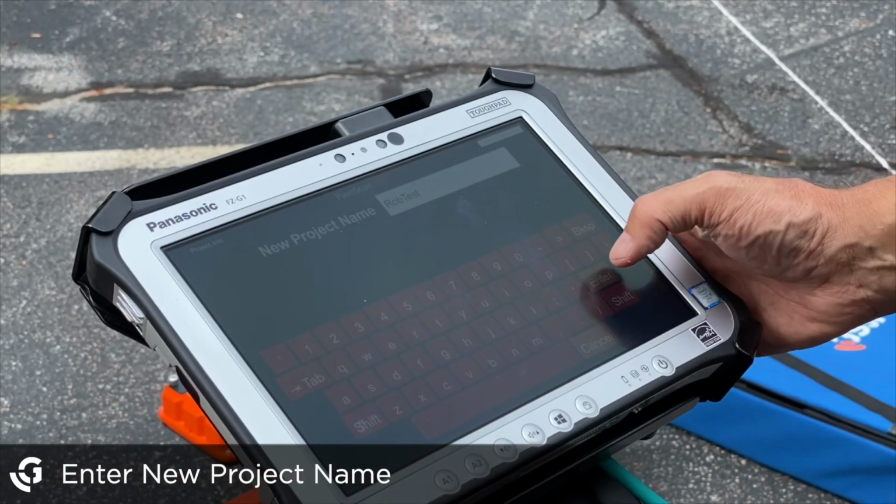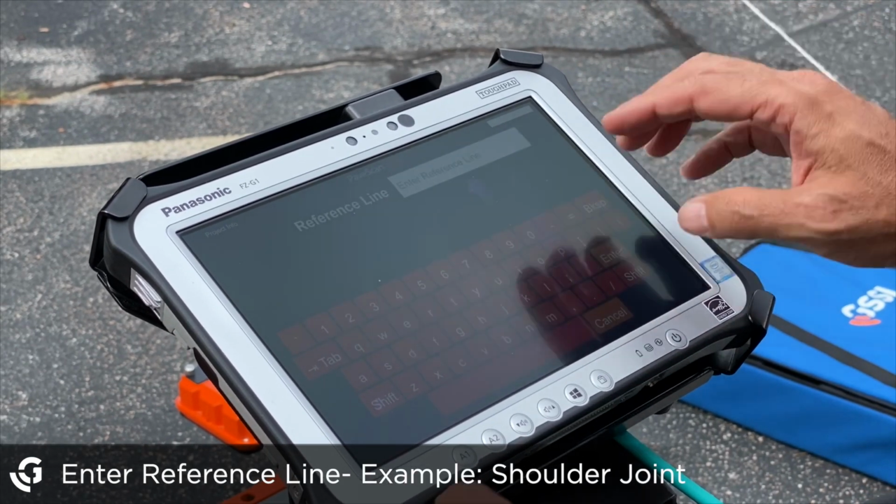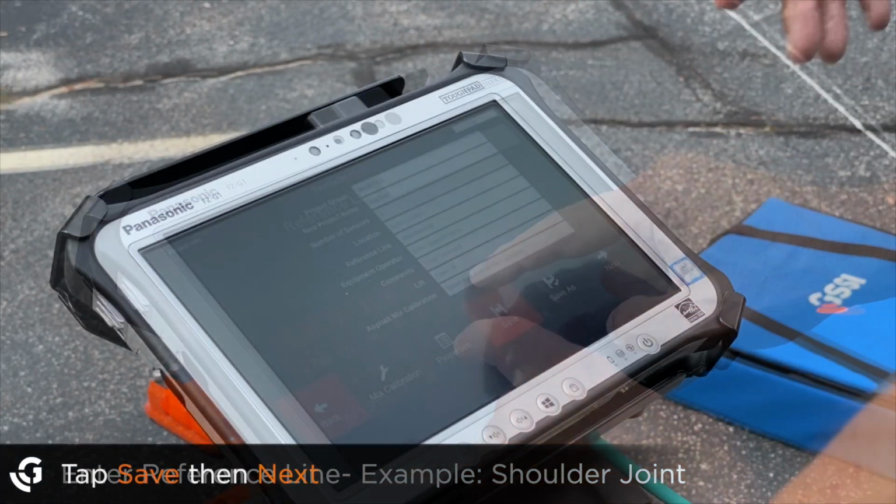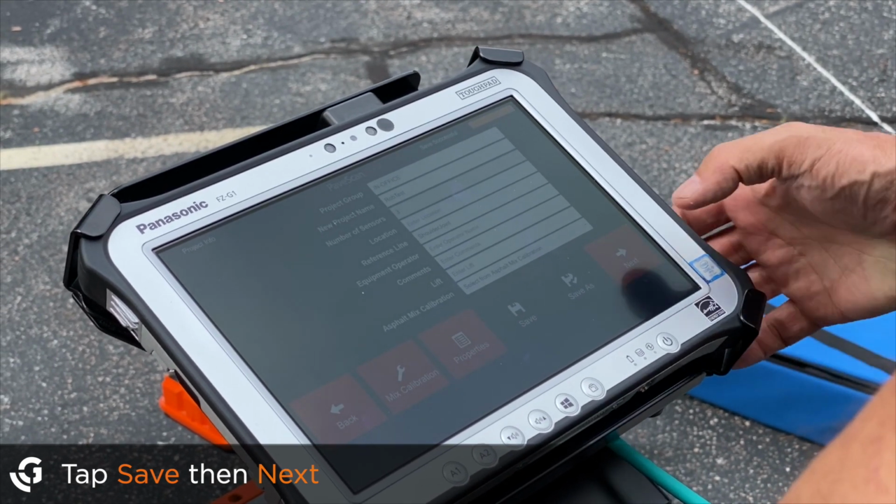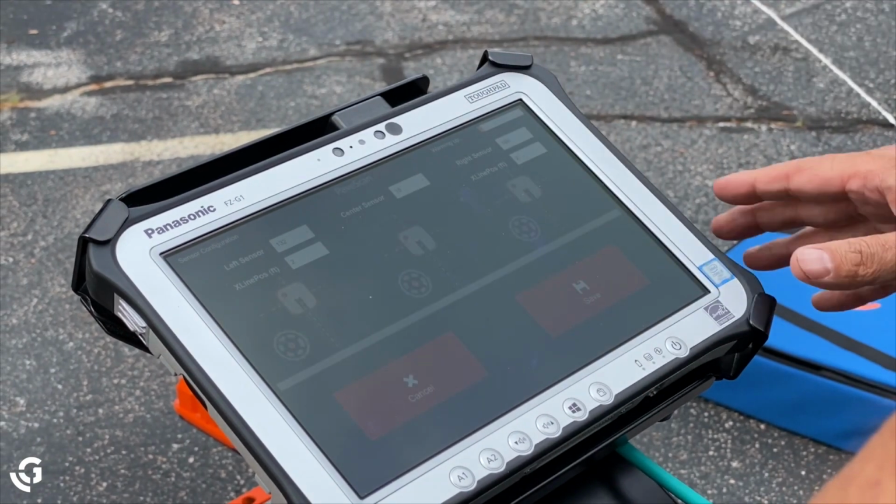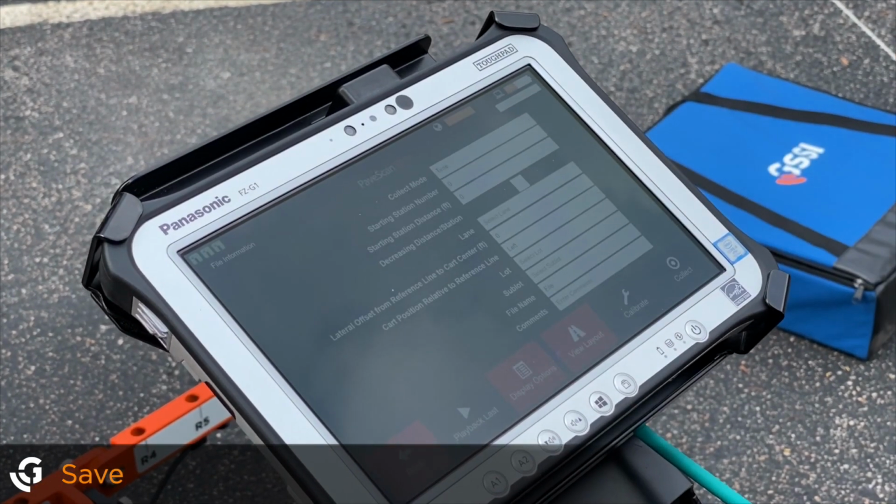Just a new project name. 3 sensors. I'm not going to worry about location. Those are all in other ones. Reference line. Again, this doesn't matter for this time, but I can say shoulder joint, for example. I'm the operator name. Again, I'm not going to worry about a lot of things here. And I'm going to hit save, and next. You can see that the sensors are warming up in the meantime. I don't have a GPS connected, so that's why you got that message, but that's fine for this particular training.